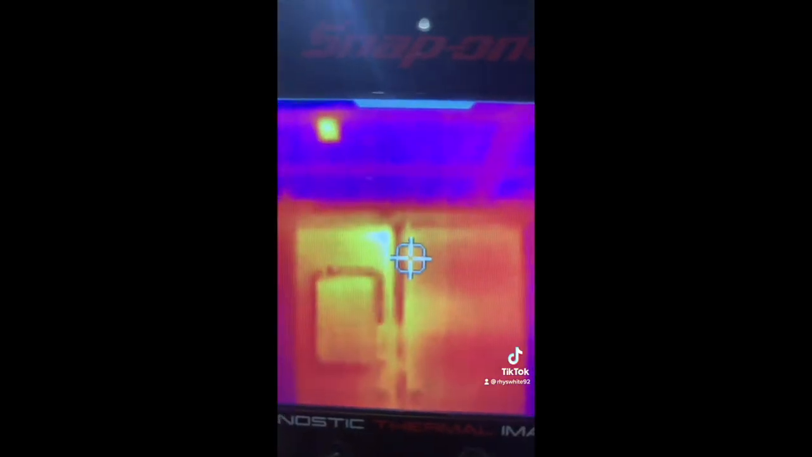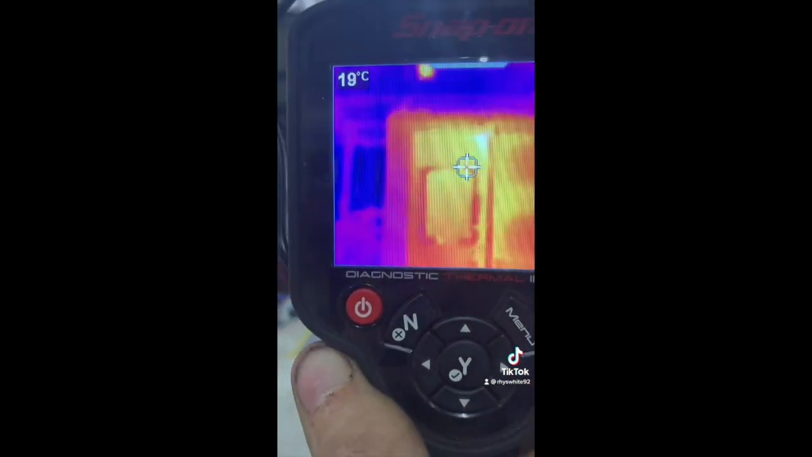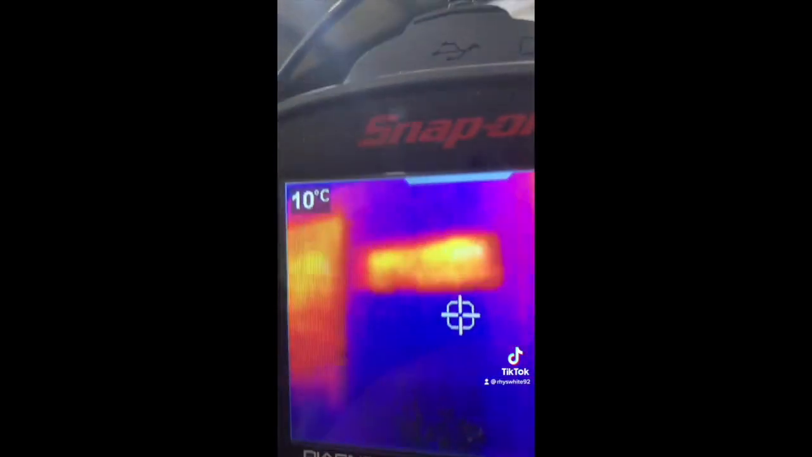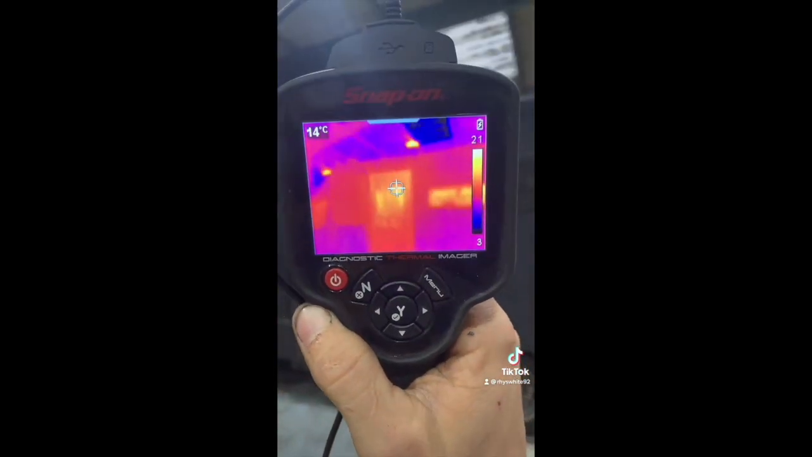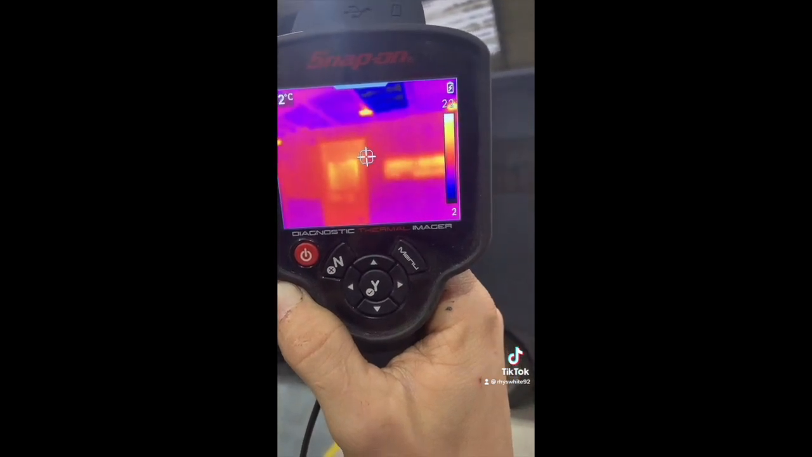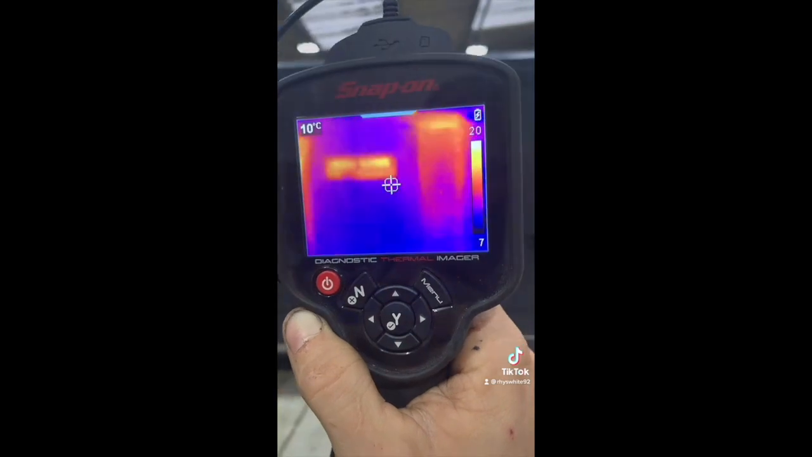There's a lot of heat leaking out there, but inside there's a grommet that's missing. So that allows the hot air from the inside to get inside the door. So I can easily feel that. Then as expected, the windows let out a lot of heat, and just that little bit up there, I'm going to look at trying to squish some foam in there, but that's where the lock is. Maybe squish some foam in.